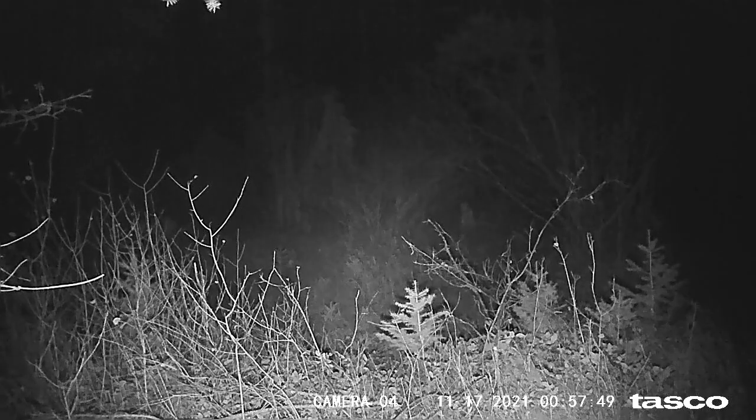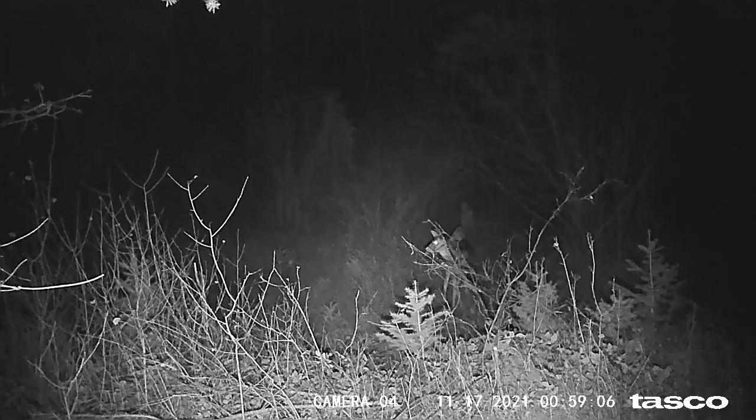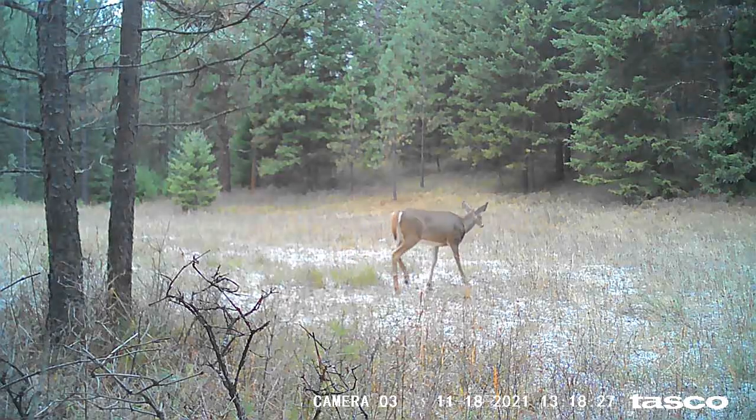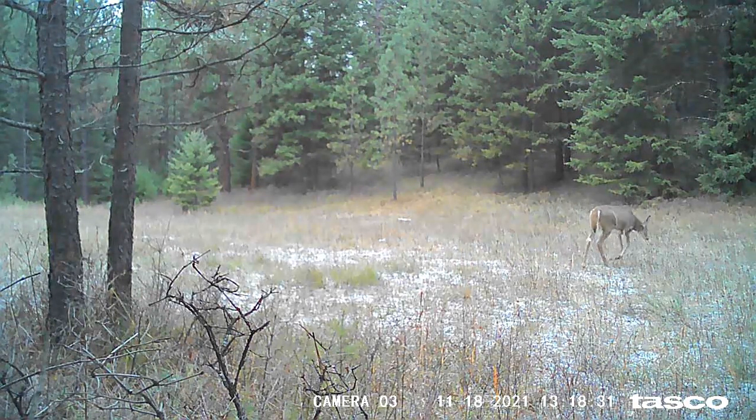And then you'll see the doe run by here. Yep. And then you see the little guy, he's turning back looking at something, doesn't care about the camera. And then you see that big buck comes and straight up chases him away. So I take it that doe now belongs to that big buck.